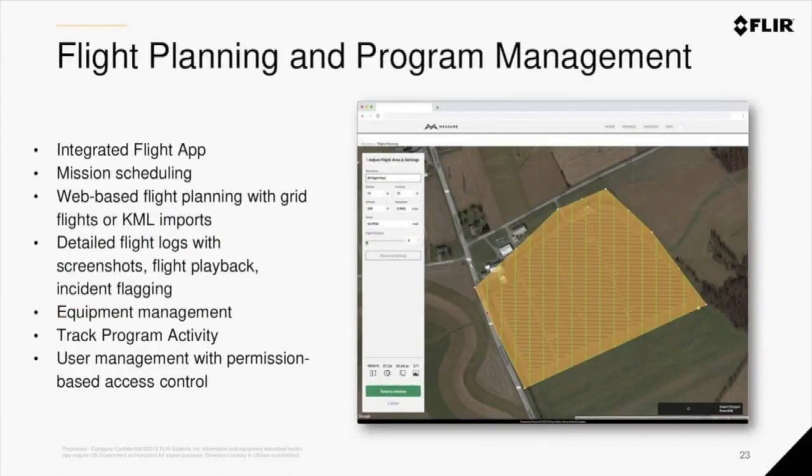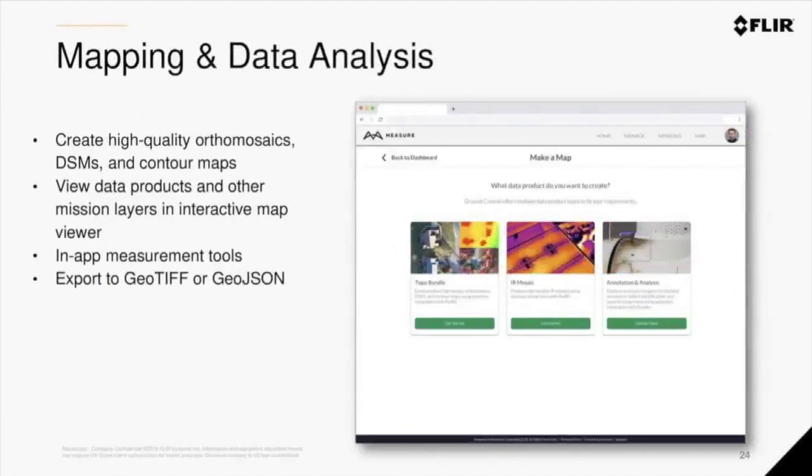The first step in the mission process is planning and program management. So our web platform offers web-based grid planning, as seen in this example here, as well as layers in mission scheduling, resource management, flight logging, and program reporting. And once imagery is captured in the field, the web platform can be leveraged to process that data into orthomosaics, DSMs, and contour maps, in addition to the IR product work we have in progress now.